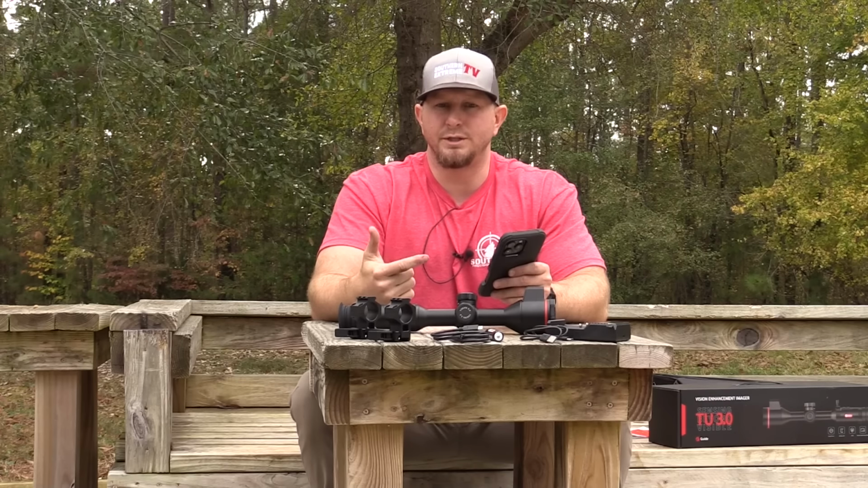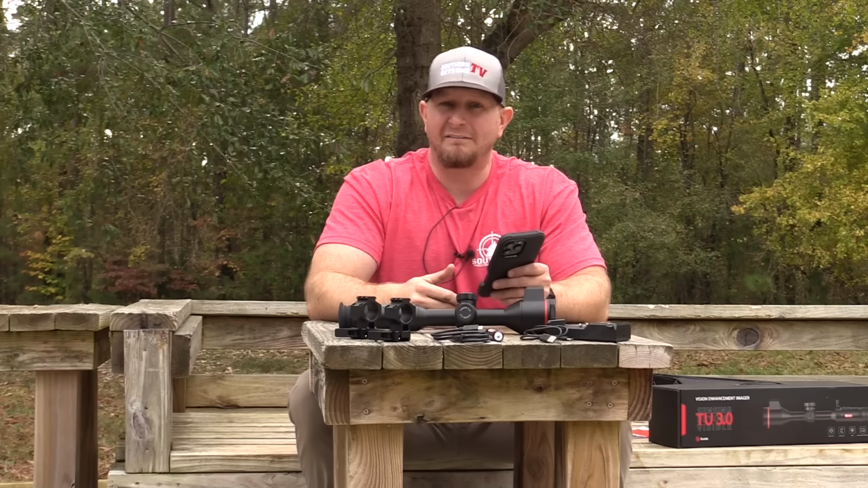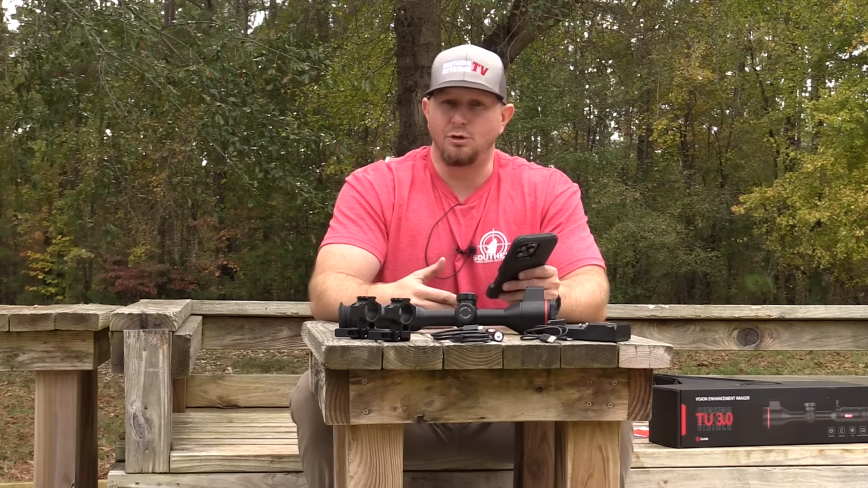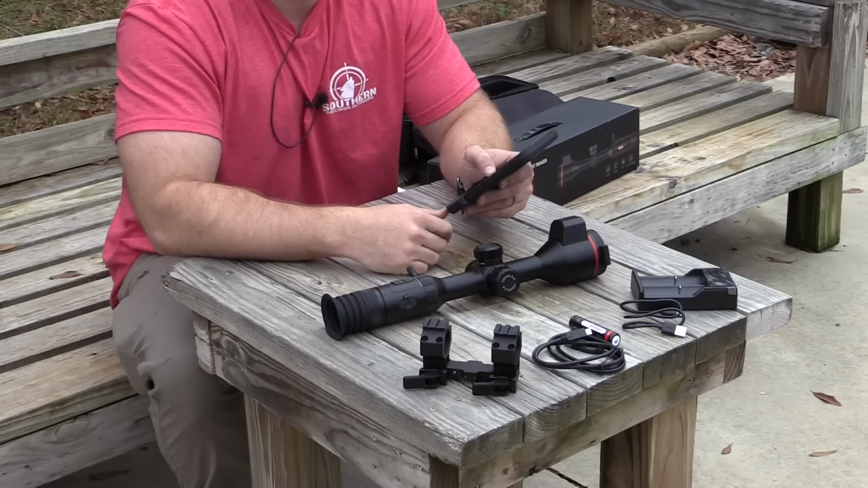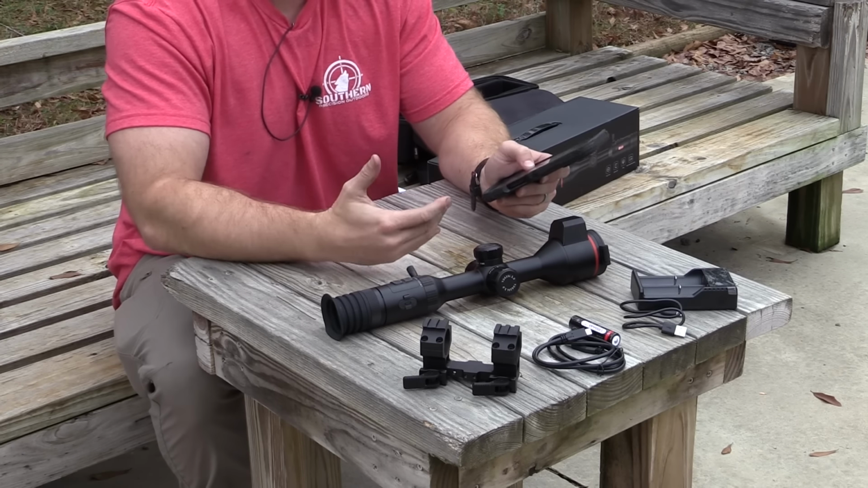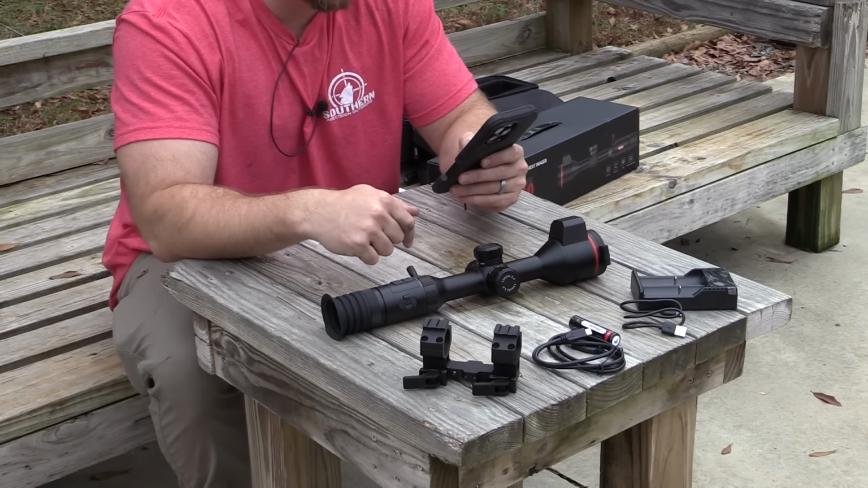And what you don't want to run into is a situation where you get to a spot and all of a sudden a pack of 5 coyotes run out, or maybe you got 30 hogs in the field or whatever it may be, and you click record and it tells you that the memory is completely full and you lose that hunting experience from a video perspective. So having 128 gigabyte built-in memory is really cool.